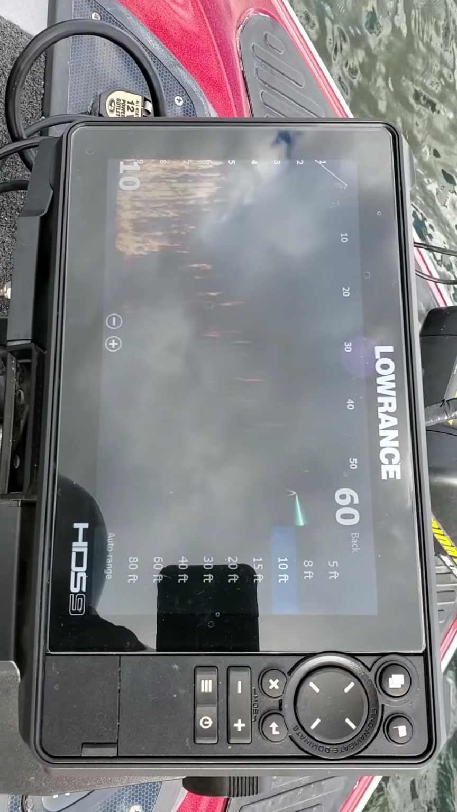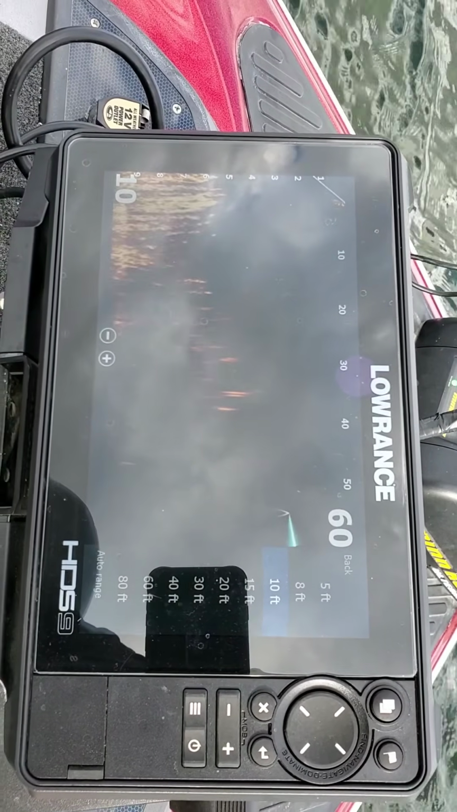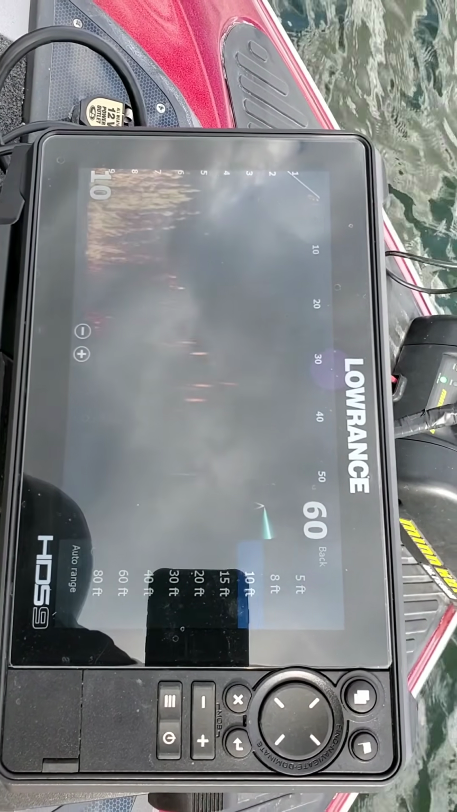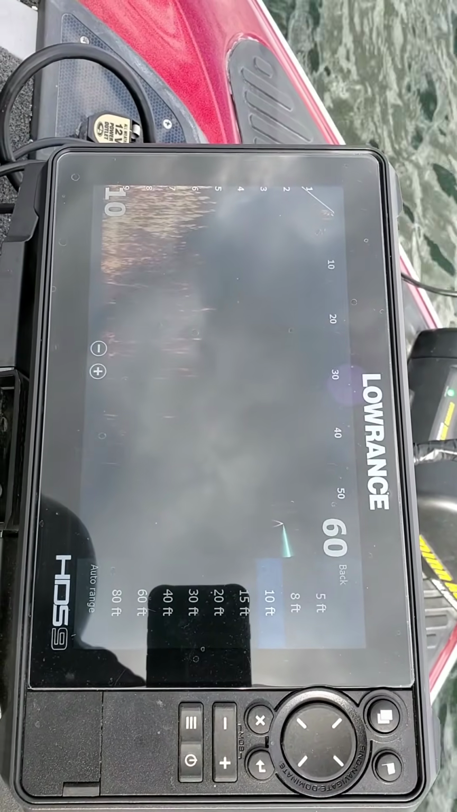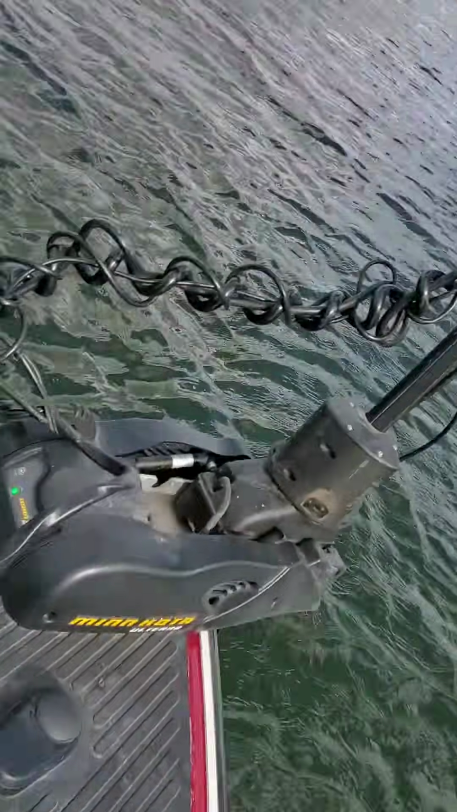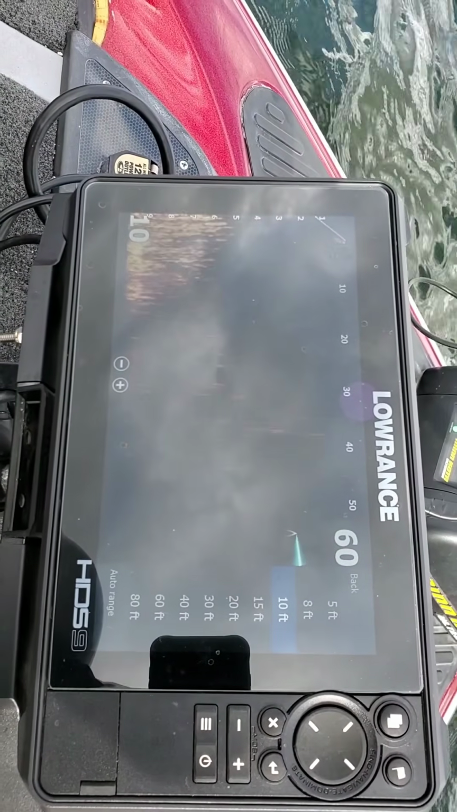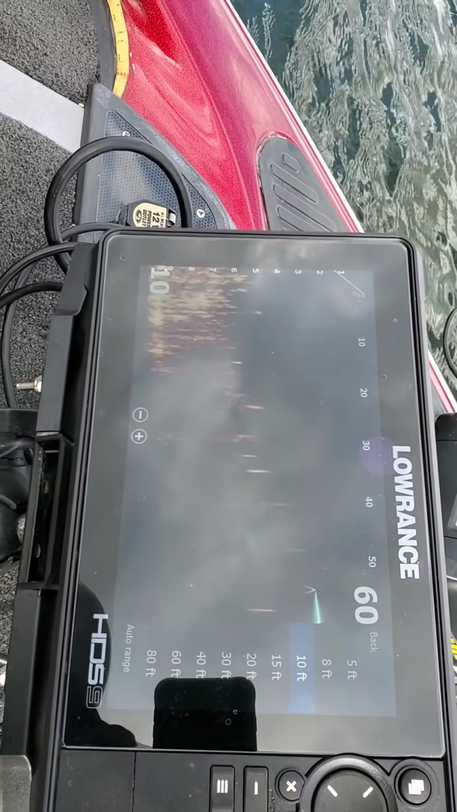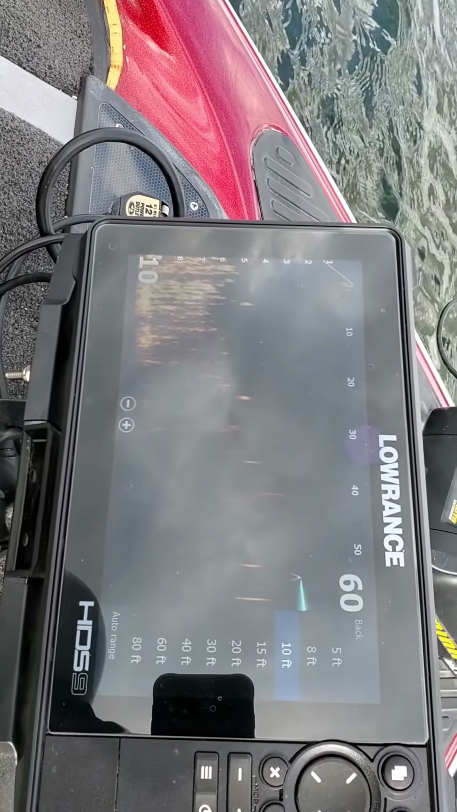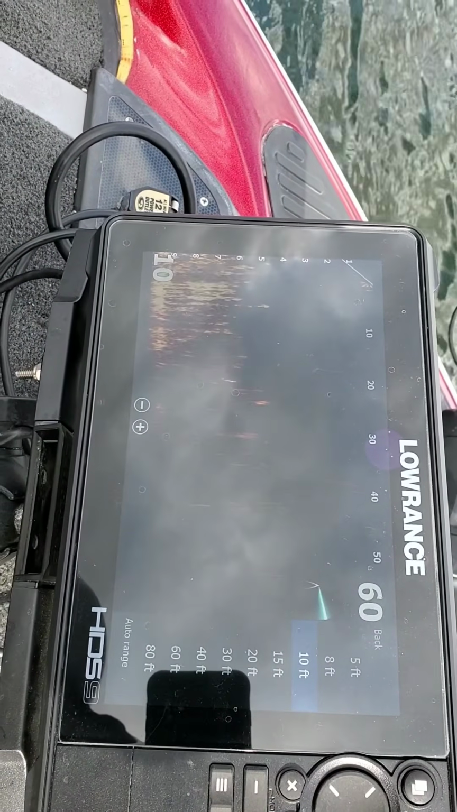And as you can see, those lines off to the right, that's fish. And you can also see the weeds on the bottom. So as I turn the head, you can see there's no fish pointing straight downwind from where we're at. But I go a little bit more to my left. Boom, there's a few fish. Right there is a school. Those images, 30 feet away, are exactly 4 feet down.